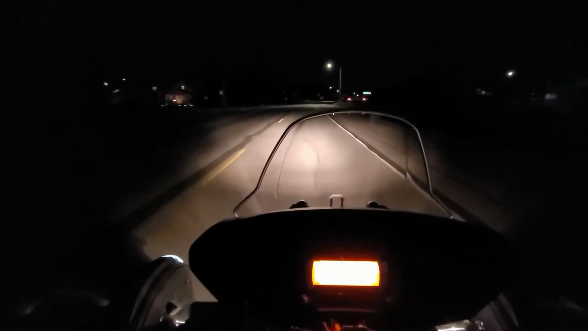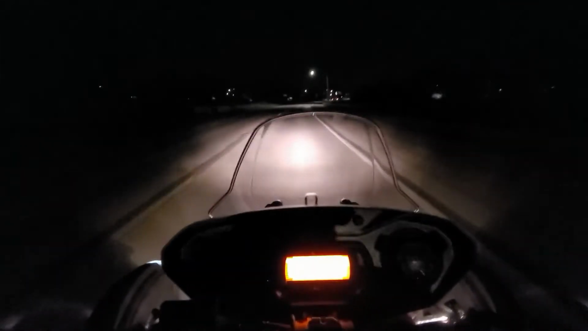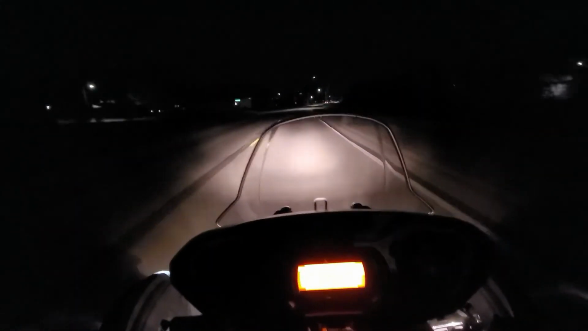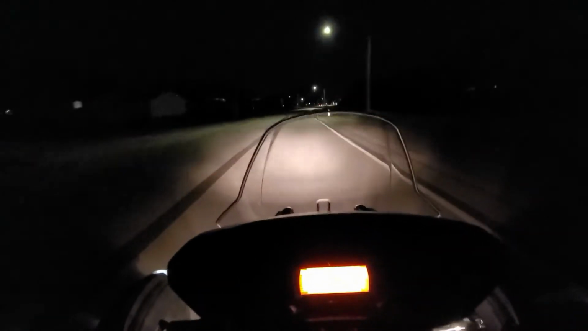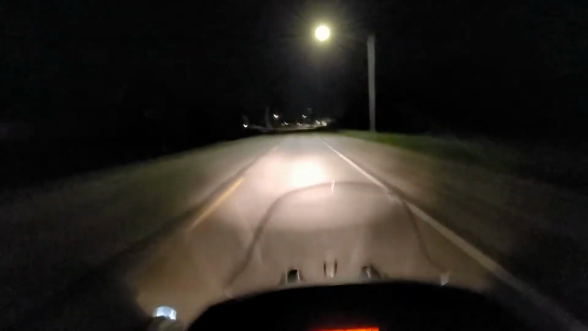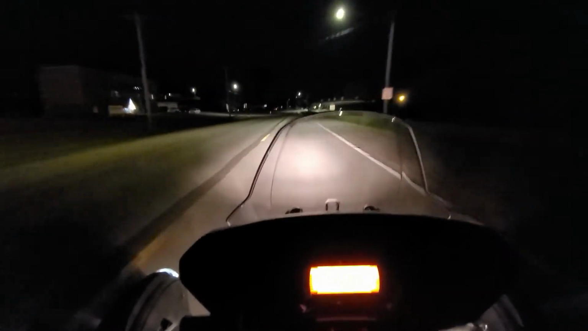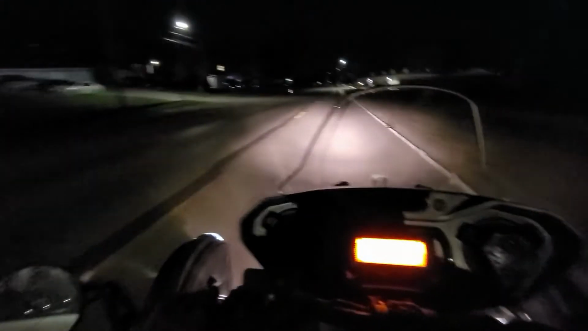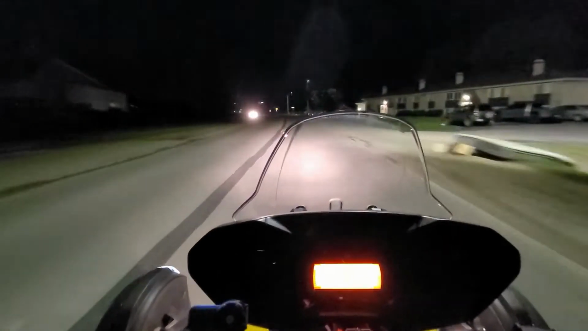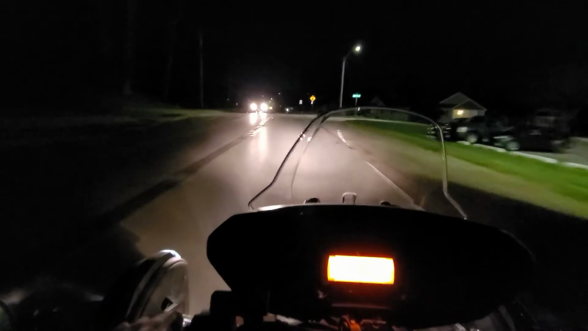Yeah, I've had no problems really driving at night at all. The longest distance I've done at night so far would be, I think, 30 miles. I think that's how far that trip was. About an hour and a half-ish. So yeah, it was a pretty good ride. Just 55, 60 mile per hour roads mainly. But yeah, that was a good trip.